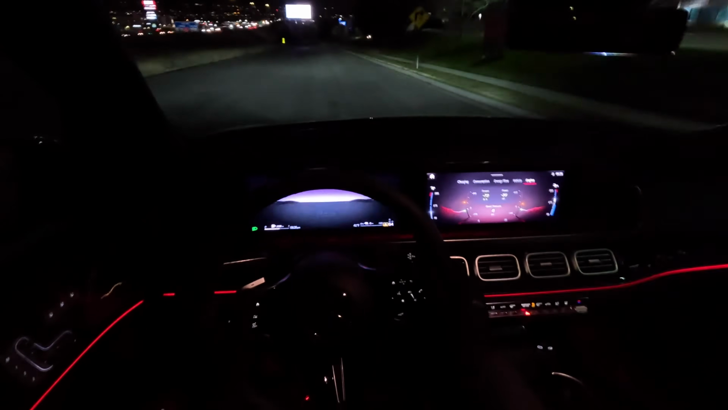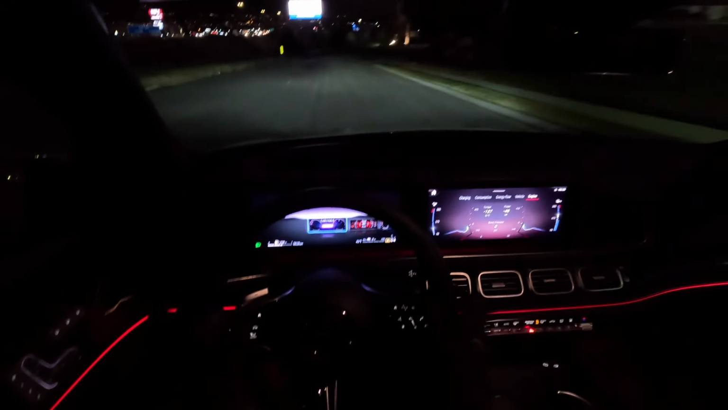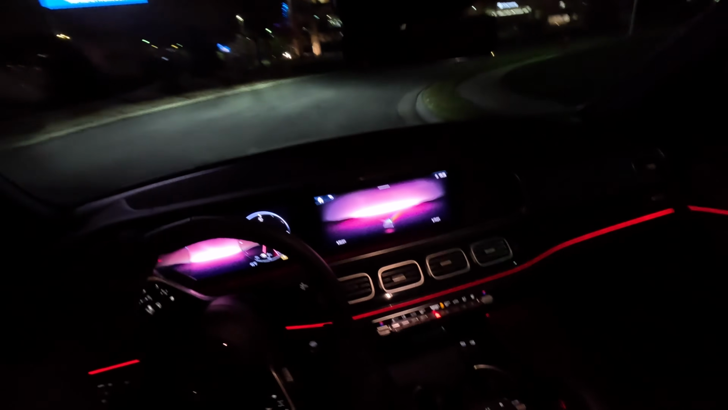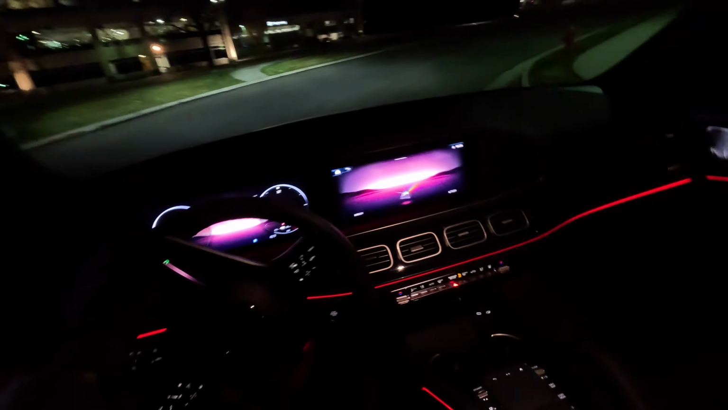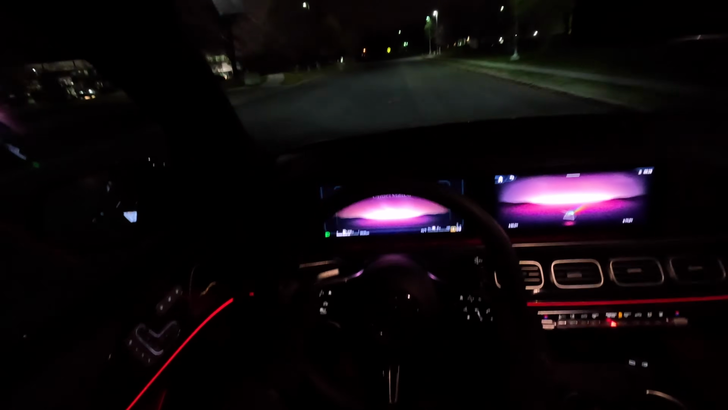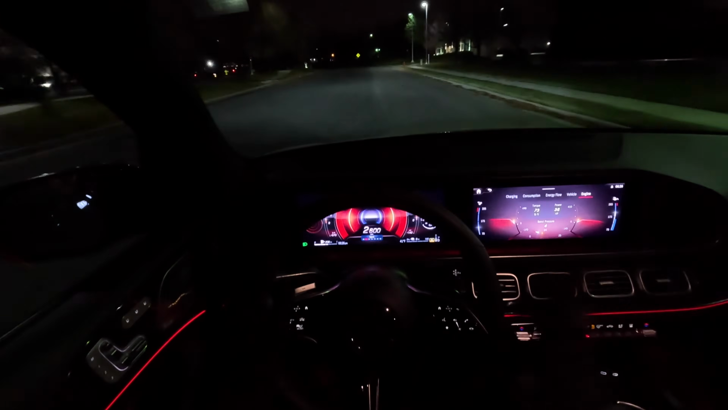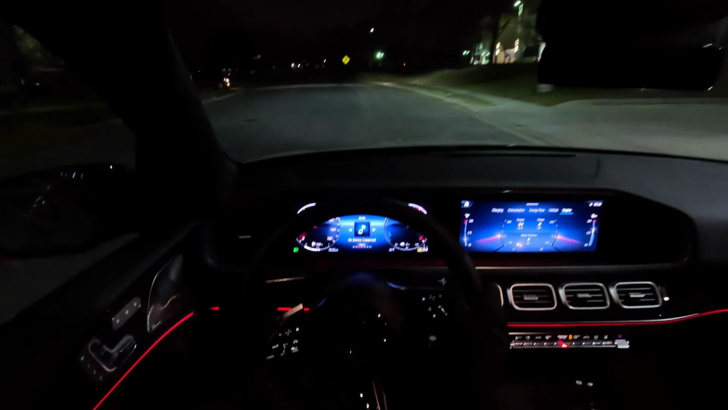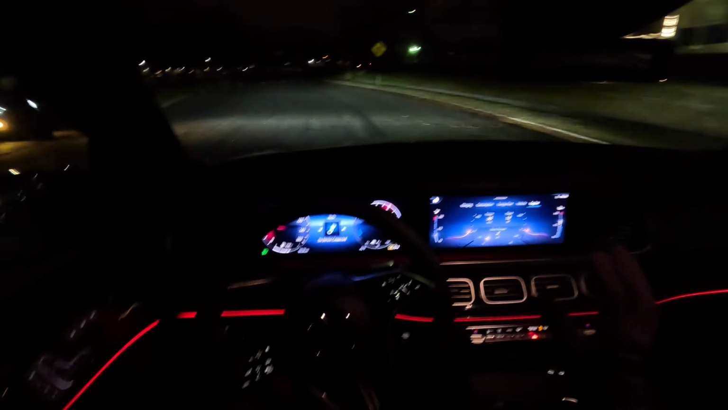And for the driver's perspective, we have a number of options. We have an understated theme, which is this theme right here. Very nice for those long drives. You just want to relax. There is another theme here, the sport theme, which is what we've been driving in. And then the classic theme, which is just blue and very relaxing as well.